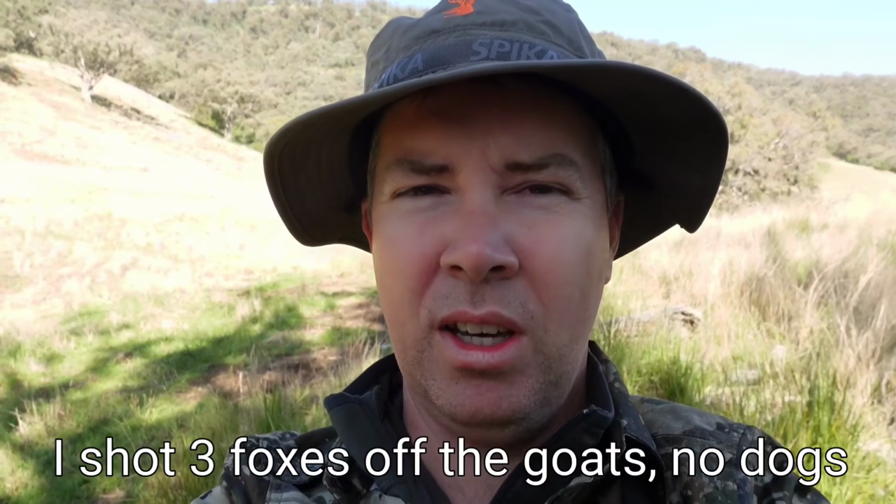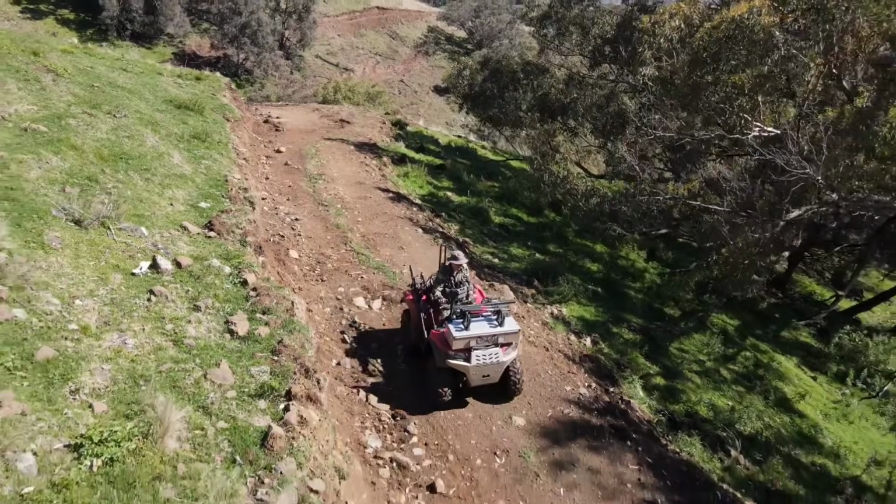Absolute mess. I think it actually tore the head completely off one of them. All I could see was its neck as it rolled down the hill. Anyway, they're in a really good spot to come back and have a look tonight. That's why I did shoot them. They're very handy wild dog bait.